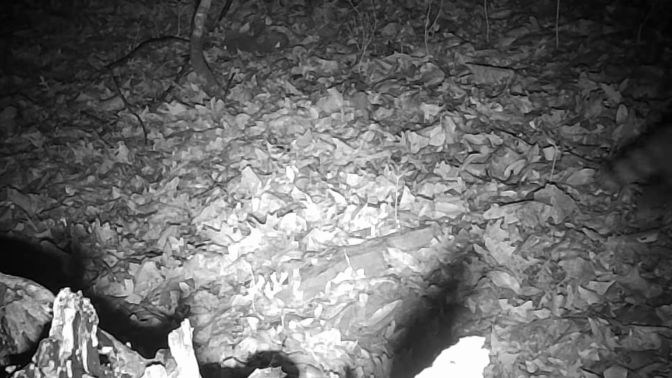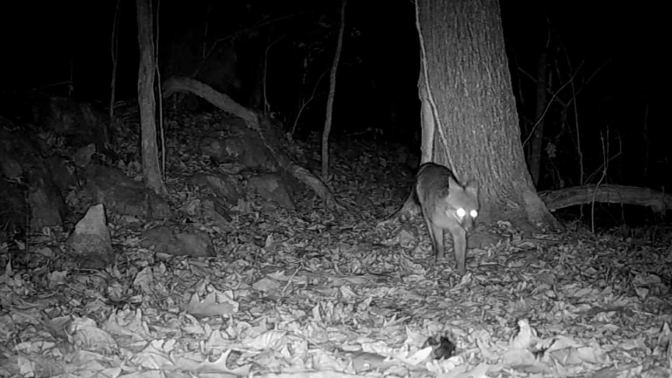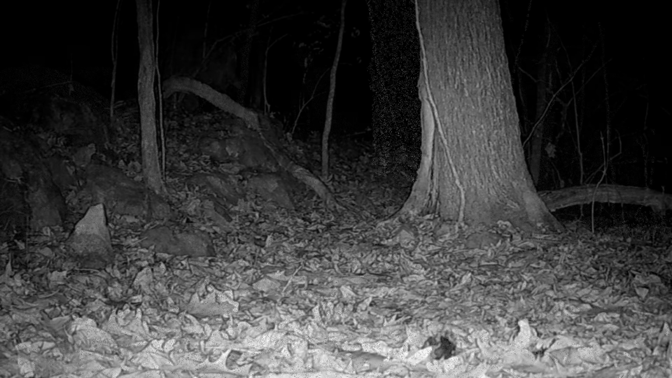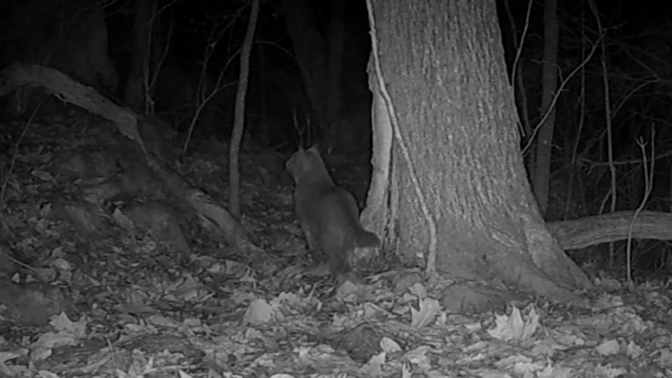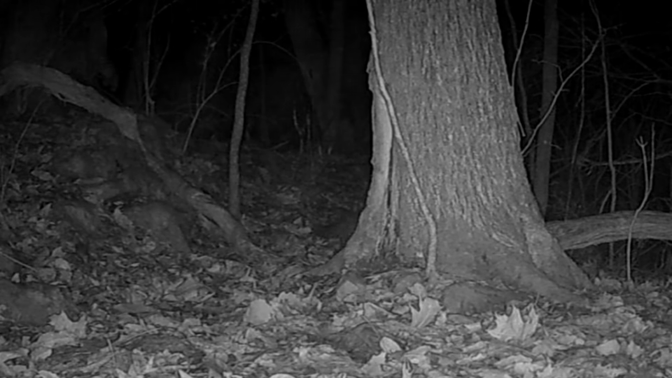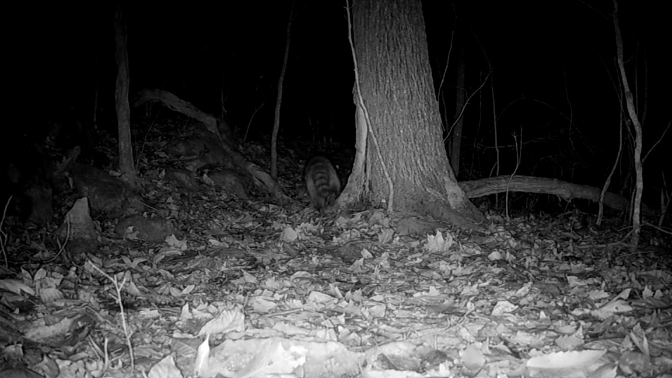Down at the stump, all up him at night was the coons passing through, making the rounds. And at the cut, all up him at night this week that tripped the cameras is a possum. He's getting something out of these leaves. Them bugs are still under them leaves. And at the tree, there's a fox coming through. Don't know if that's Freddie or Betty. And there's that feral cat again. It looks like Smoke, but I can't tell you. And the coons, of course, they're always through here.